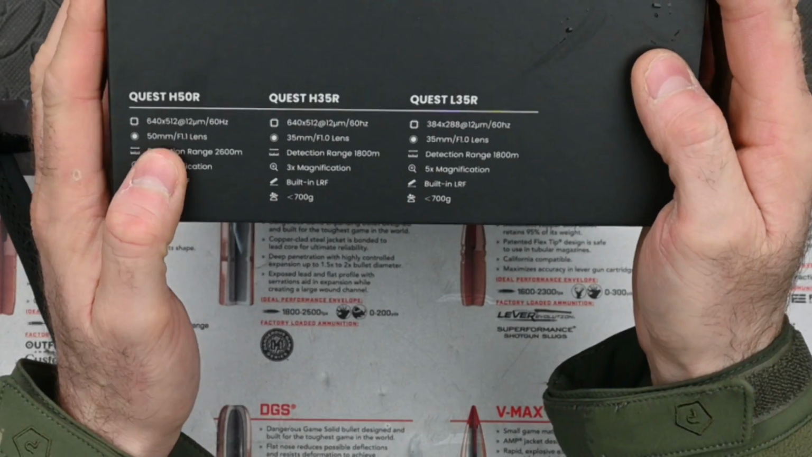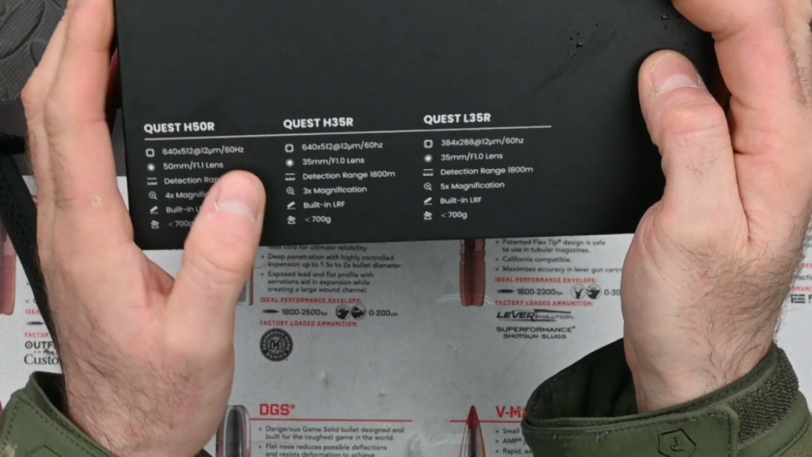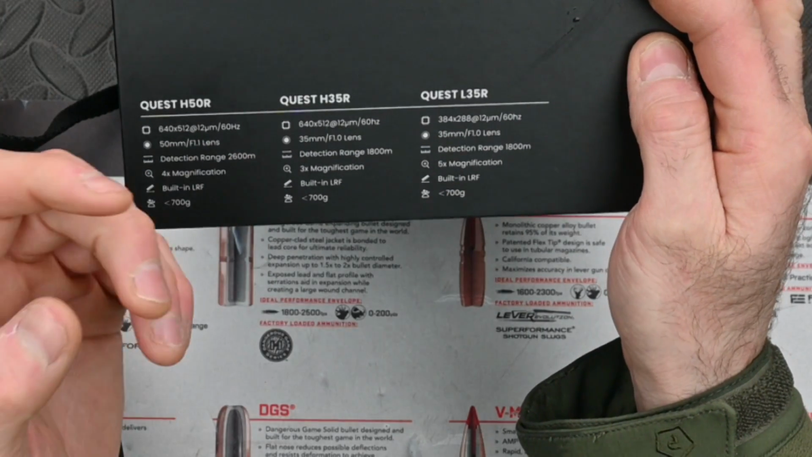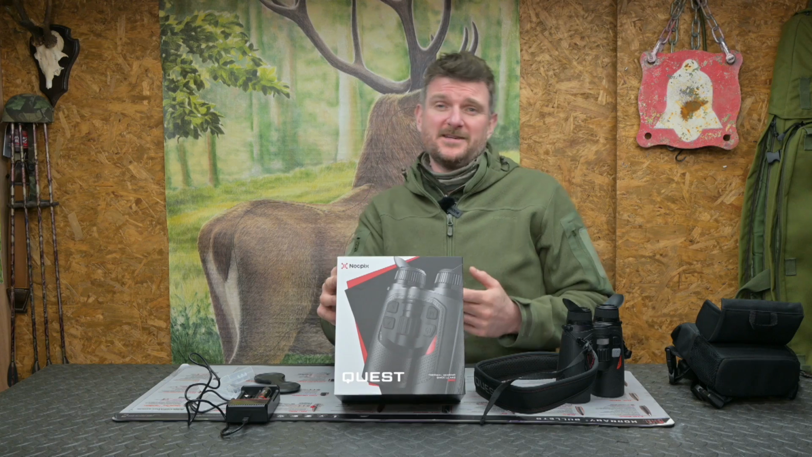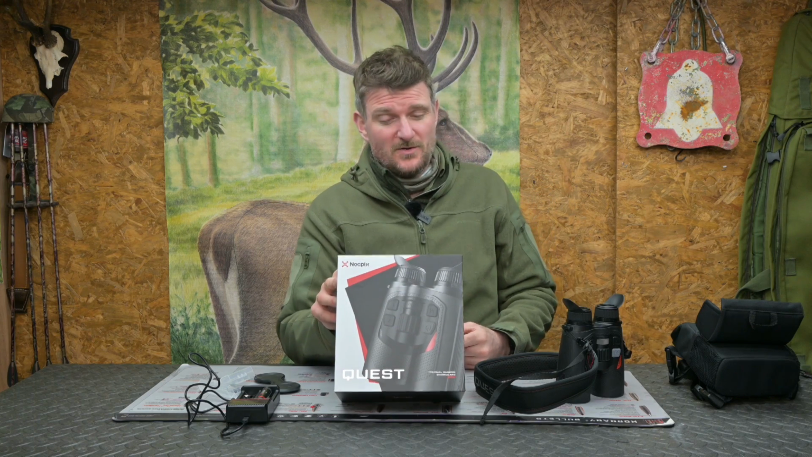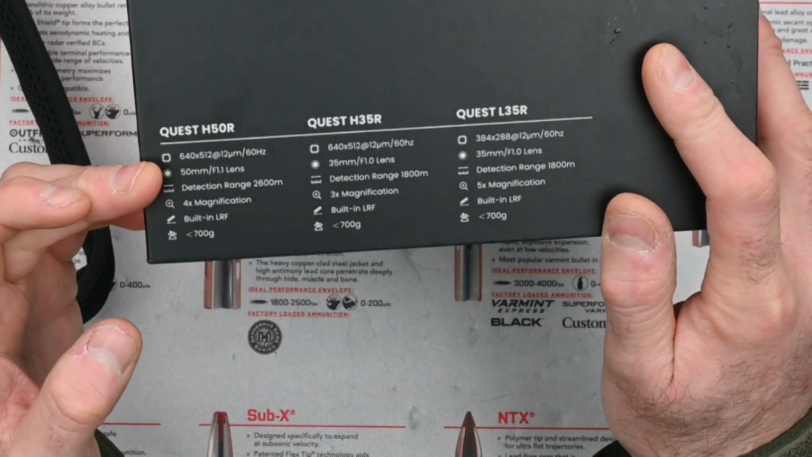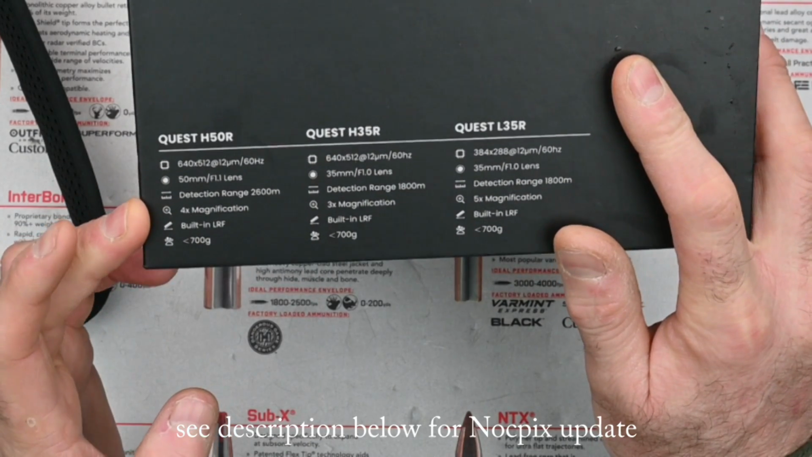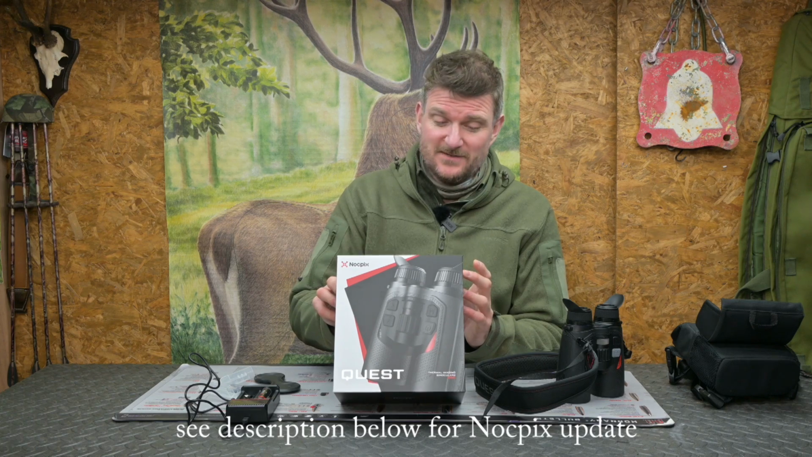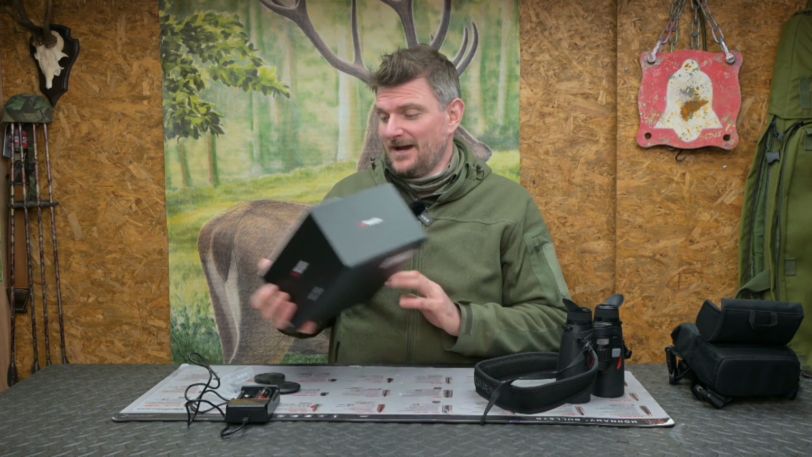Now the specifications on this are written on the box. So we've got a 640 by 512 sensor, and it's a 12 micron pitch with a 60 Hz refresh rate. You'll see in that 60 Hz refresh rate you do get very smooth movement. I wouldn't say it's noticeably better than a 50 Hz, but it does seem very smooth and I can't complain about it at all. The lens is a 50mm diameter, it's f1.0 for the aperture, and the detection range is rated to 2,600 meters. It's 4 times base level magnification, built-in laser rangefinder, and overall weight is 700 grams.